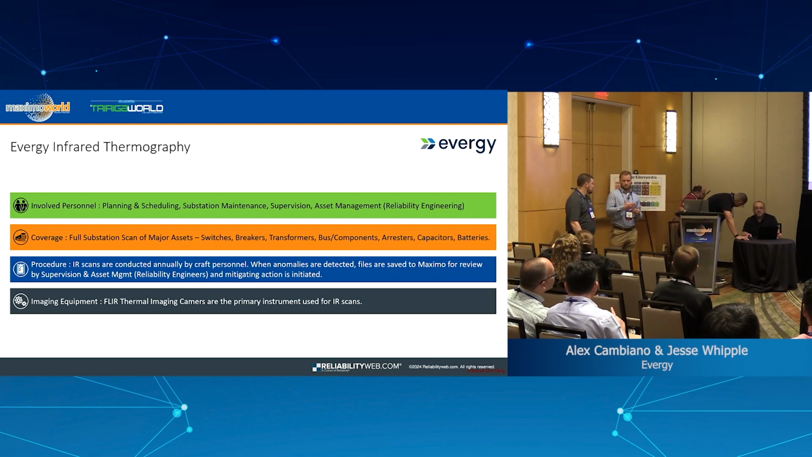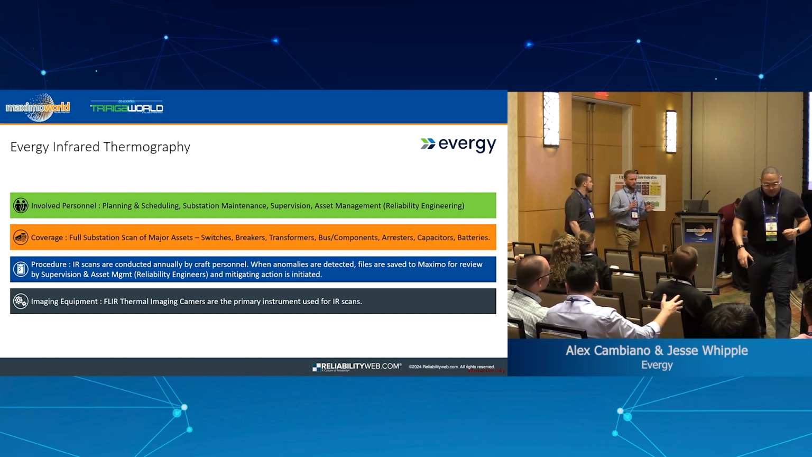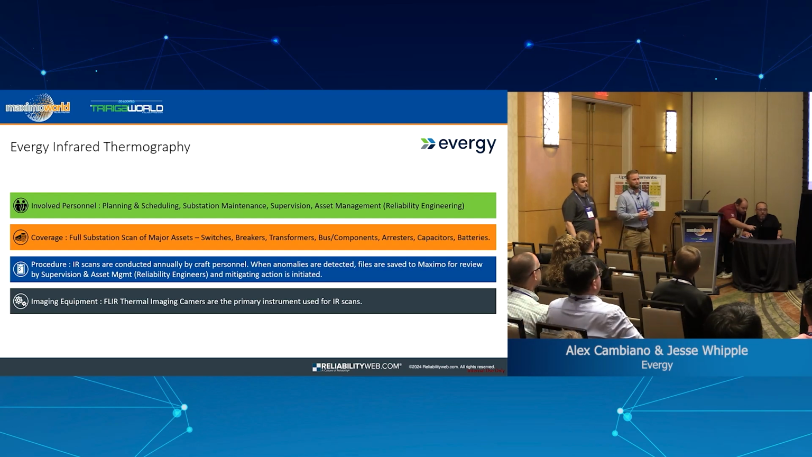So the supervisor sometimes is the front line, and they'll get an alert that says anomaly detected. They'll take a look at it, and maybe get a second opinion or decide if something needs to be followed up on. So, coverage: full substation scan, major assets. They're walking through, and substations can be as small as this room or 10 times the size of this room. It really varies pretty dramatically. It just depends on the high and low side voltages of the station.